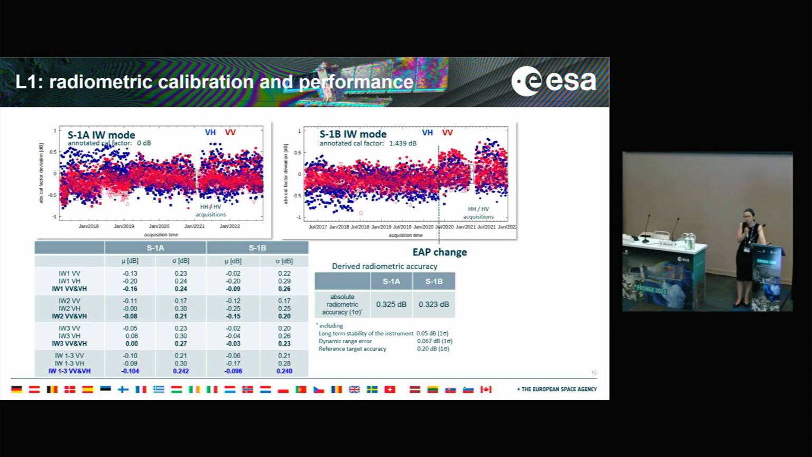One thing to notice is that we continuously improve the quality of the radiometry, and that includes sometimes adjusting the calibration factor, and in particular also adjusting our elevation antenna pattern, hopefully to improve the quality of the data. And this sometimes makes that our time series has some slight discontinuity in the radiometry. This is mostly seen here in the time series of Sentinel-1B in this vertical line.